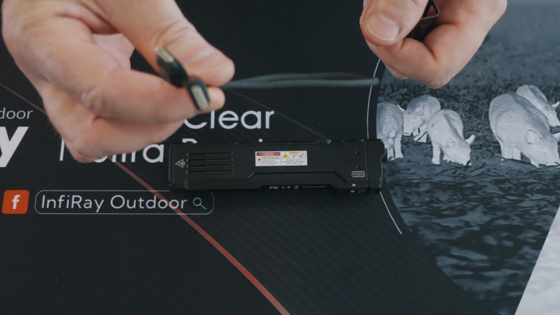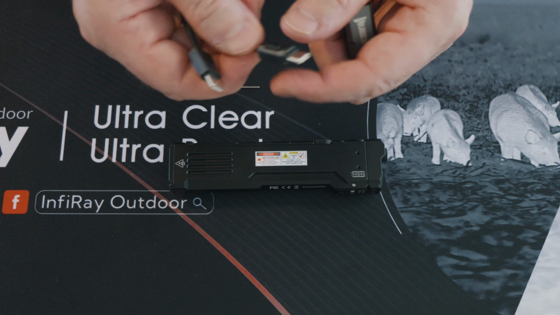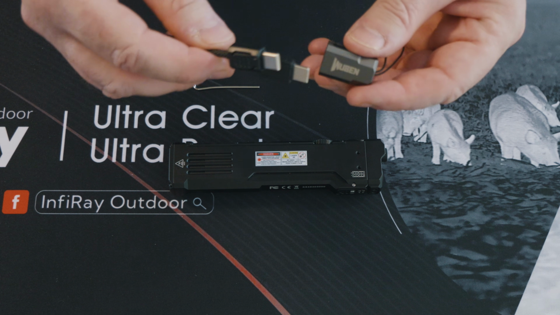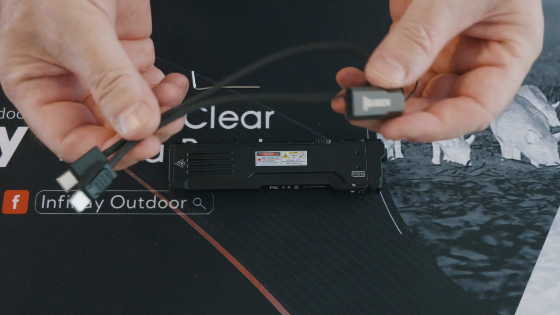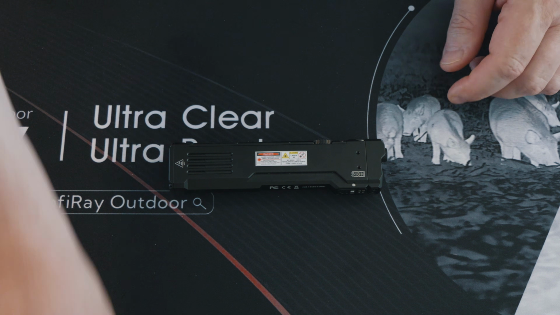So that's quite handy. I'm not sure if I'd trust it as a lanyard just in case one of these broke free while it was around your wrist or something, but it's handy to have if you want to attach it to the torch. Yeah, great idea.